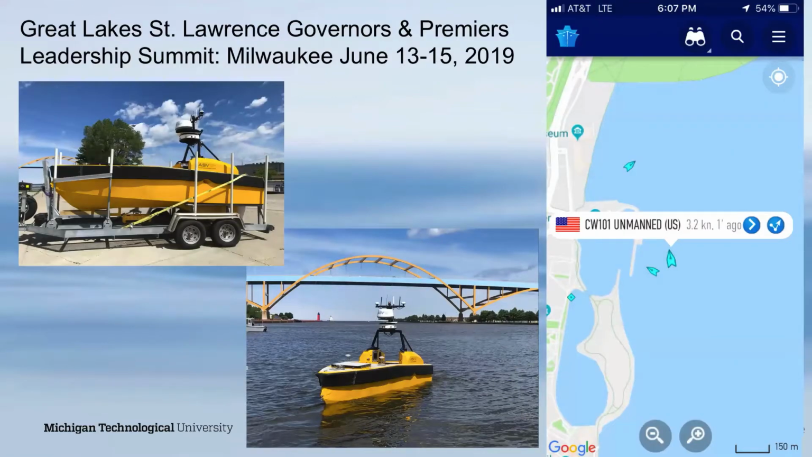We just demonstrated this vessel for the Great Lakes governors and premiers in Milwaukee a couple of weeks ago. Brought this vessel up from Louisiana. On AIS, you can see it is designated as an unmanned vehicle.